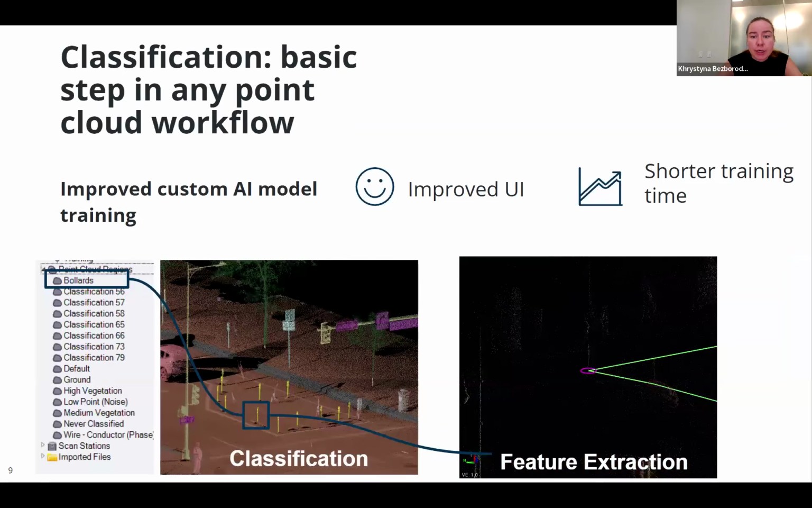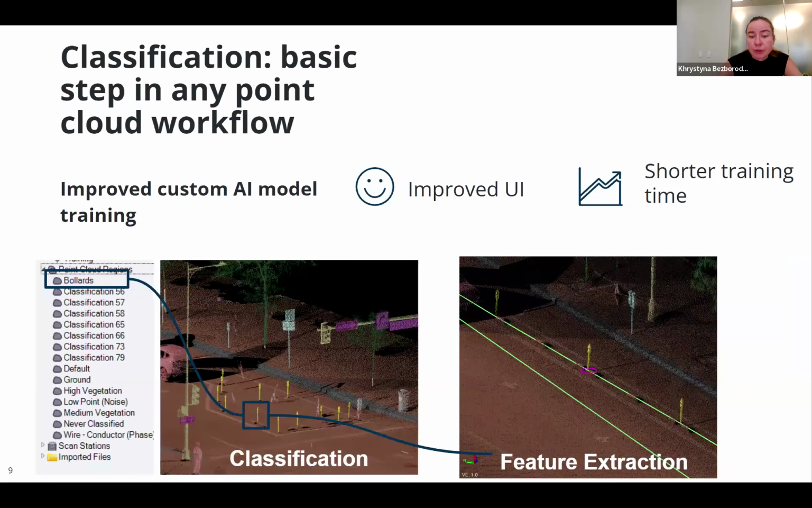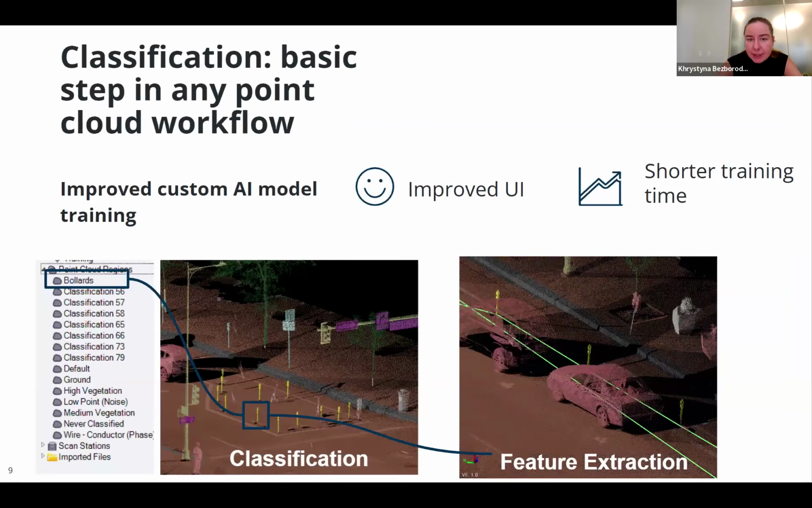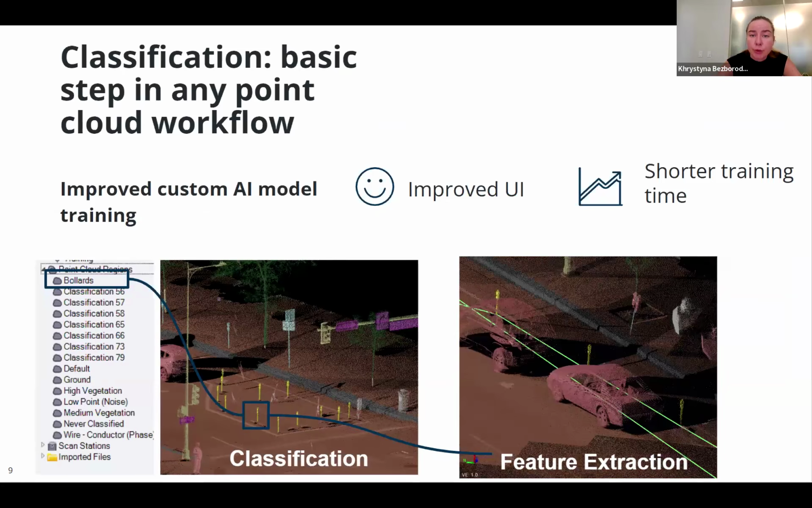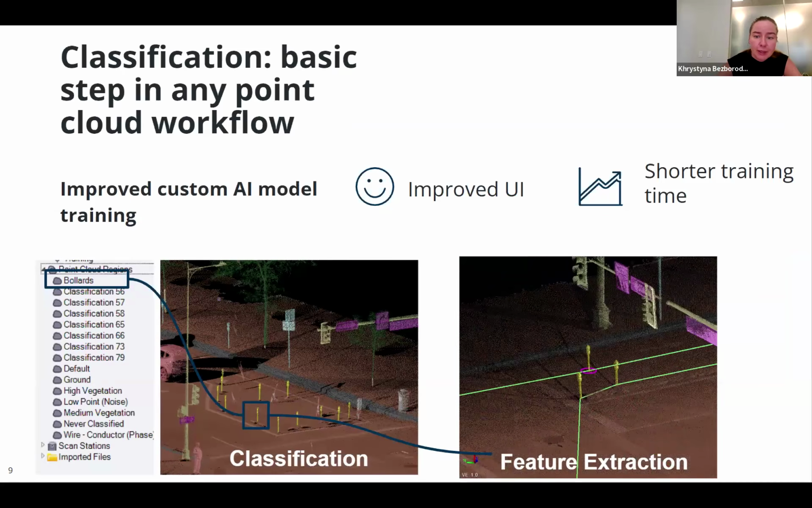We improved our customized AI model training. We improved UI a little bit, moved around certain buttons, and we significantly improved the training time. Now the training time is much shorter than it was before, so the training will be faster. You can get your models of the same accuracy much faster than you could get them before.